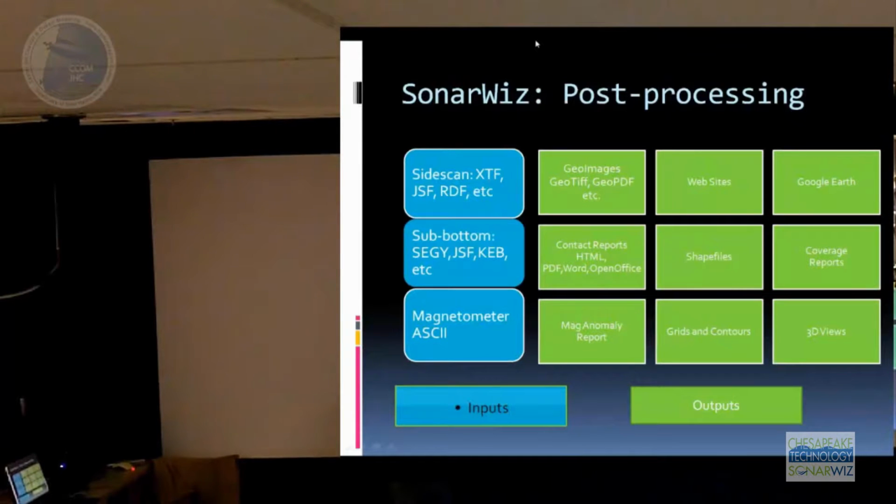So when you get 500 or 2,000 contacts, you can start to run queries and filters to find out, show me the contacts that are more than 5 meters off the bottom and that were classified as obstructions or something. So that SQL function is really, really nice. And we generate reports in HTML, PDF, Word, and OpenOffice now with the software.